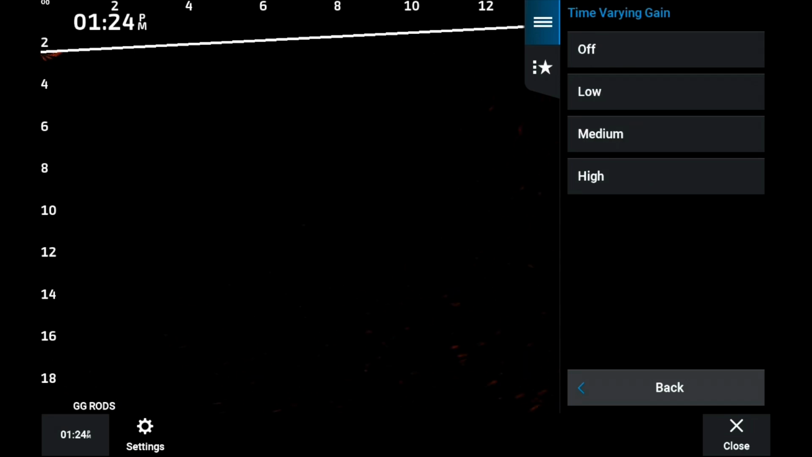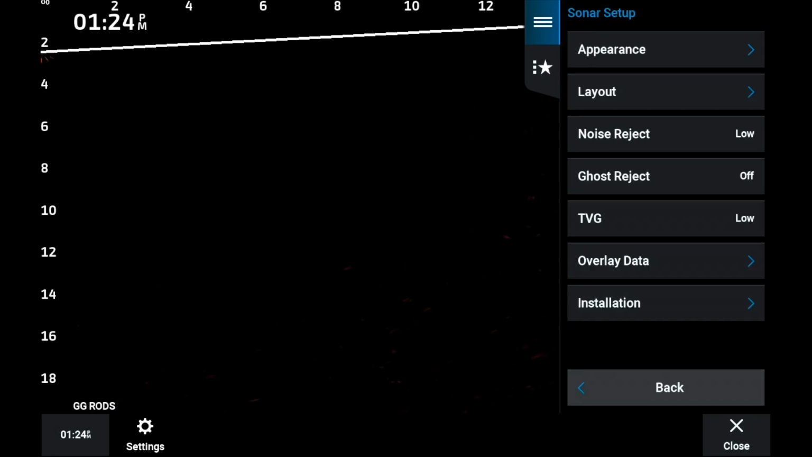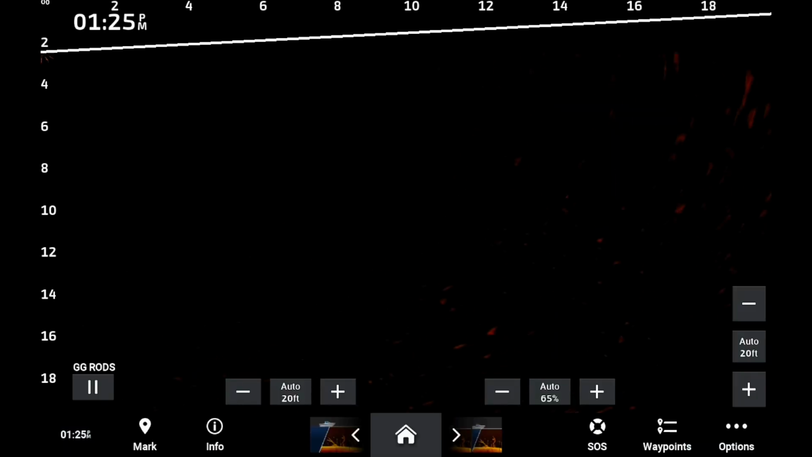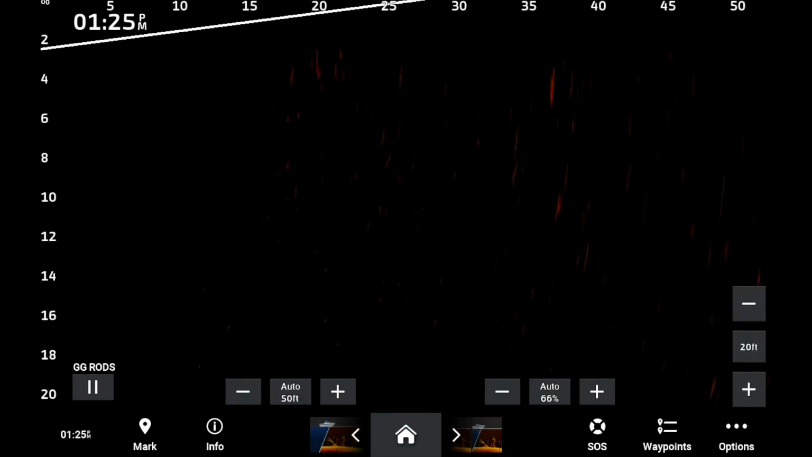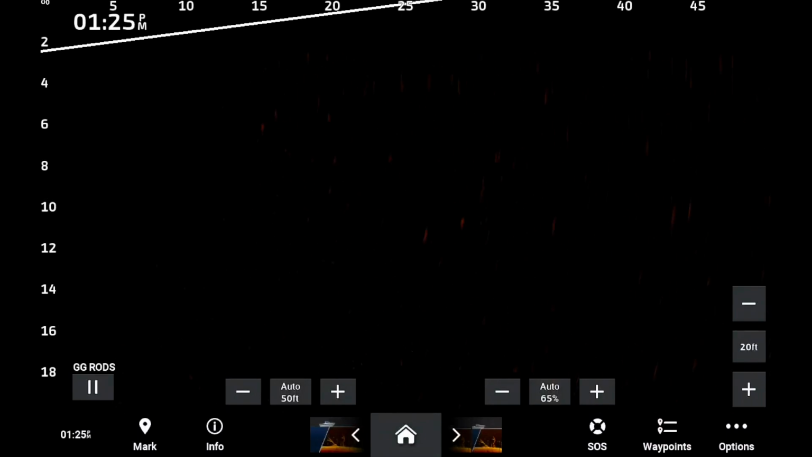Now, TVG, time varying gain. That clears the upper portion of the screen around the transducer. I have a video on TVG if you really want to know the fine details of that and what it actually does. But TVG helps two things. It clears up the clutter of that screen, but it also helps stabilize the returns from the top of the water column down to the bottom. That way they're always equal.